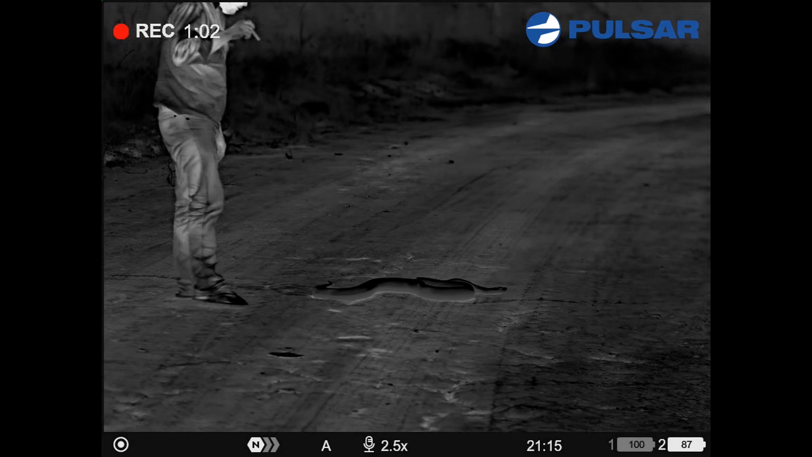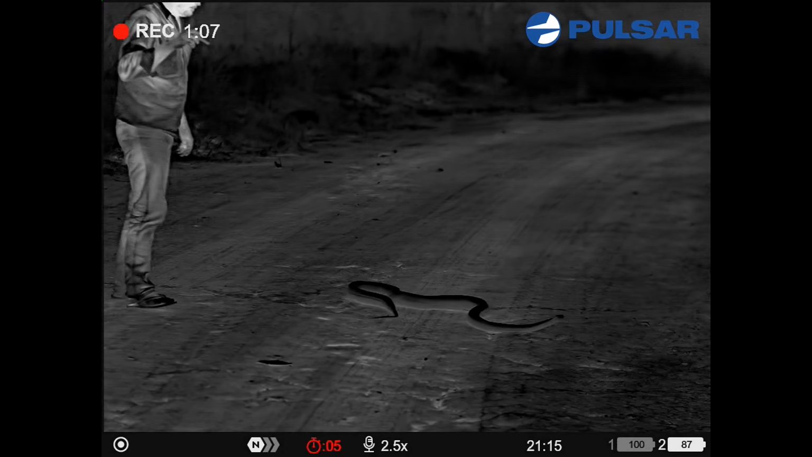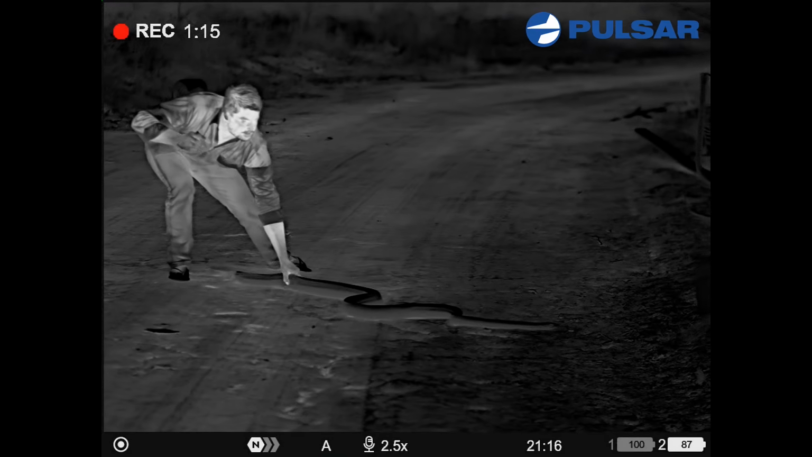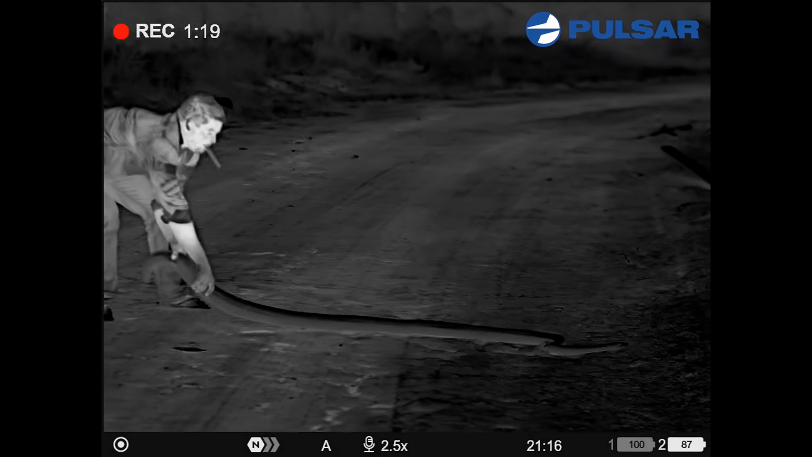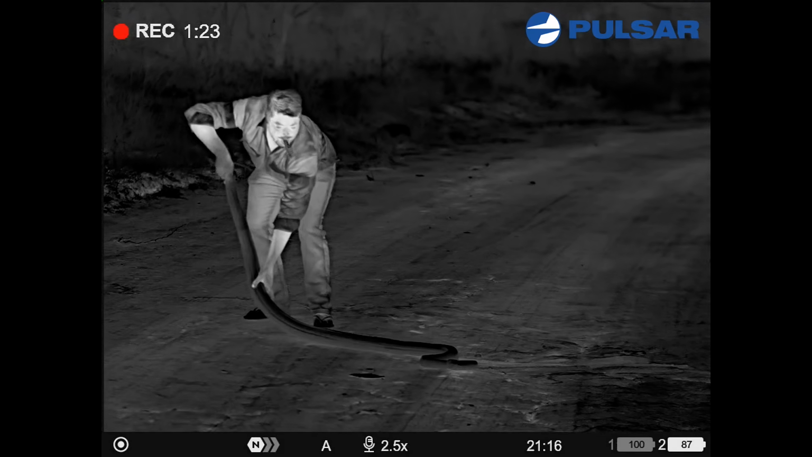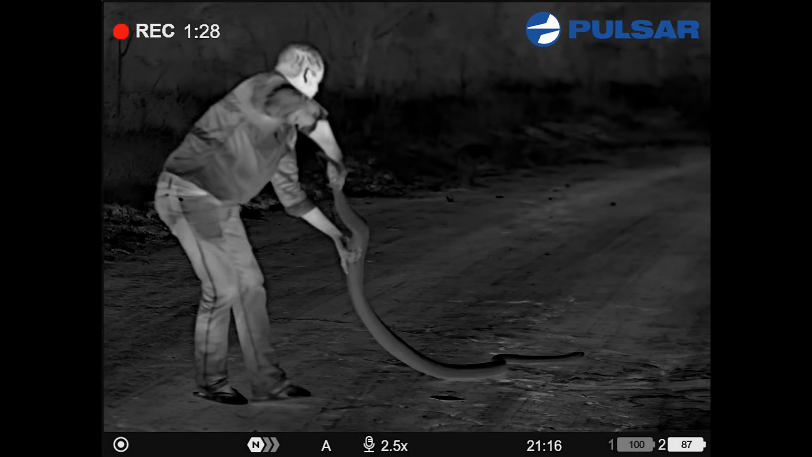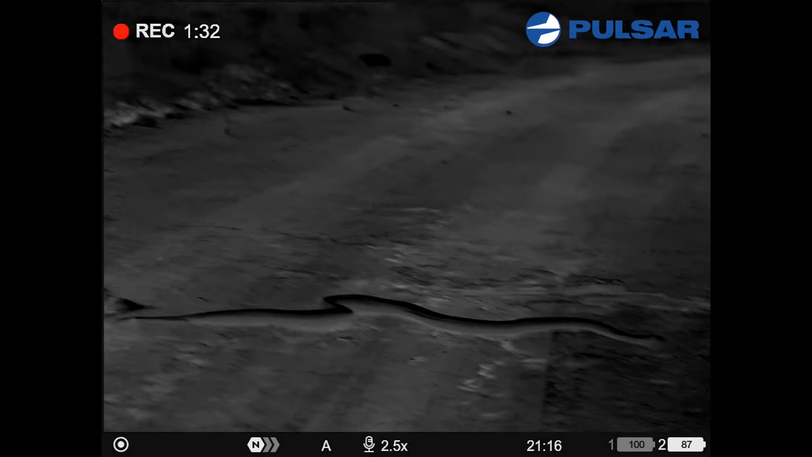Our main concern was getting it off the road so we could drive the vehicle past it without hurting it. There were a few jokes made that I should have been the person to go up and do this. Nah, not me. I respect snakes, like to stay away from them, but I also enjoy seeing them. So this guy was in a much better place after he was handled a little bit and moved off that road into the grass on the side so we could continue in the vehicle.